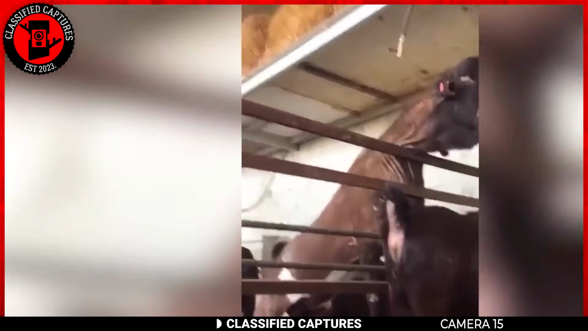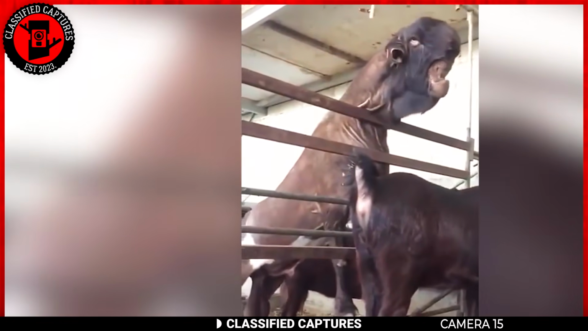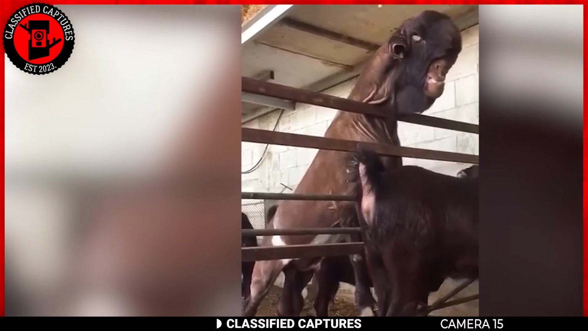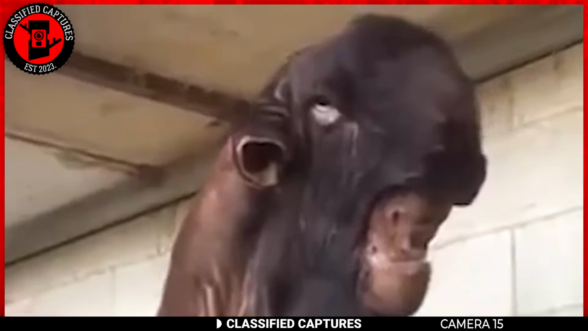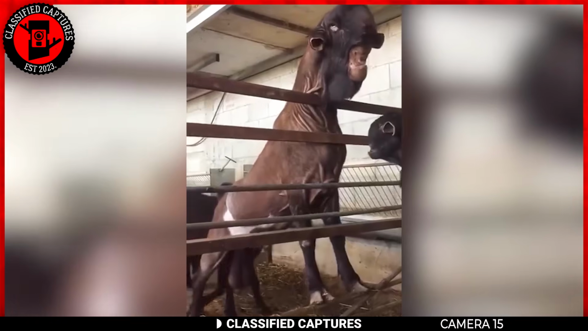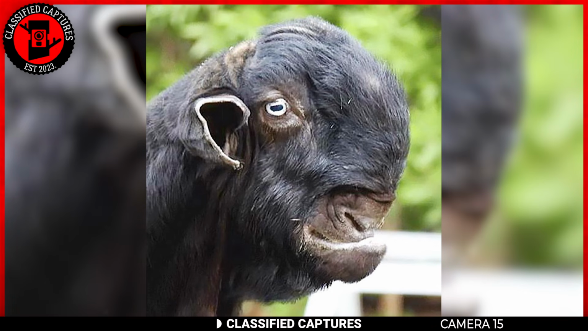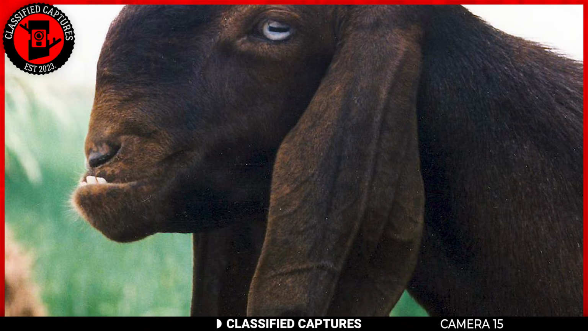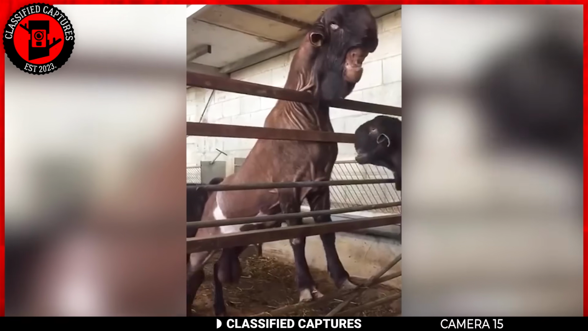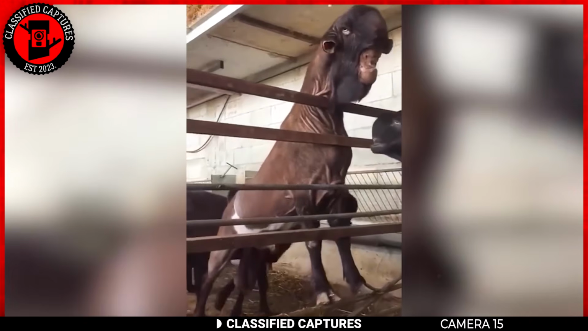Some said the creature was the ugliest animal in the world. Others said it looked like the devil himself, while others called it the monster goat. But after a little research, we found out that this is not a monster goat or the devil himself. It's called a Damascus goat. They're a rare breed of goat with rather distinct features. This one, however, looks this way according to some because of selective breeding. Can the experts confirm or debunk this?